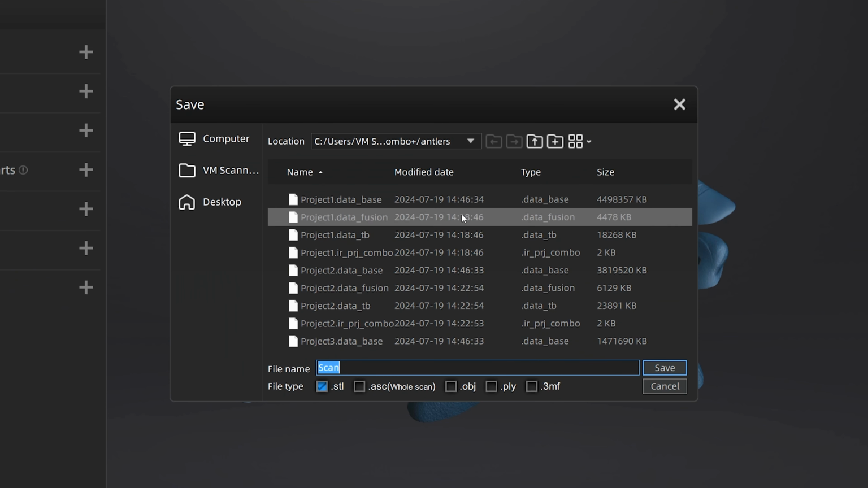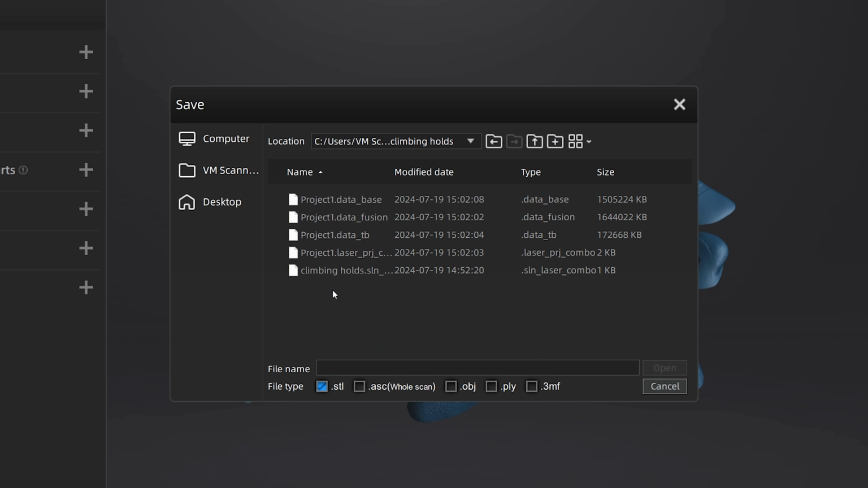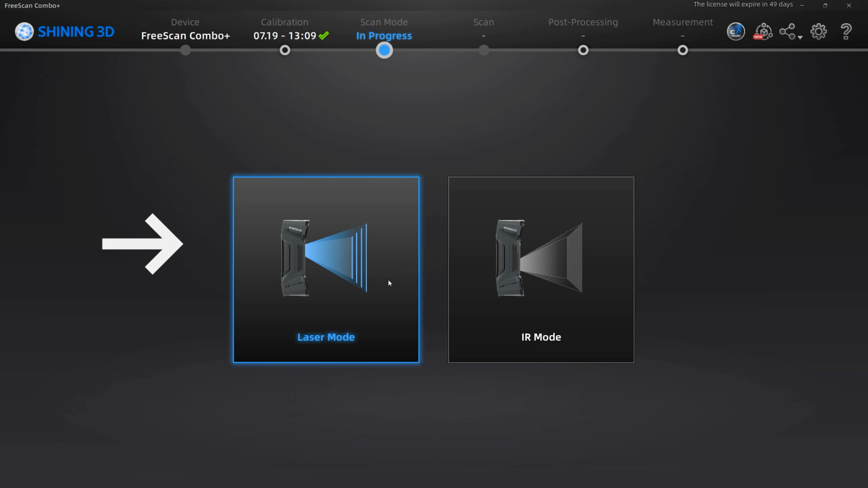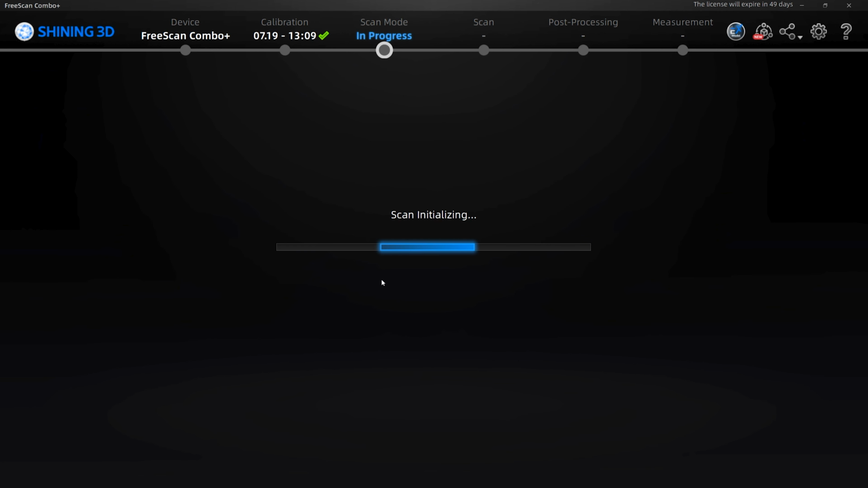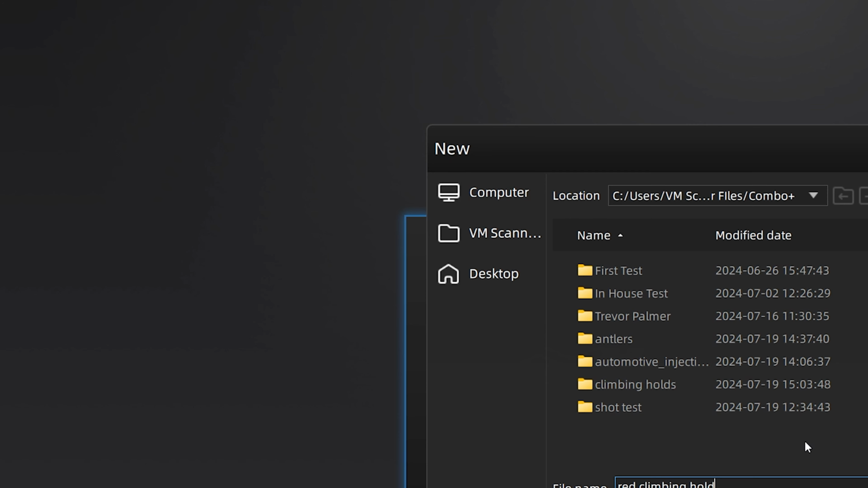I'm gonna save the mesh locally and call it climbing holds. Now again, I gotta go look and make sure I'm in the right folder and then call it climbing holds multiple. We'll go ahead and save that. I'm gonna go back to a blank canvas, start a new project in the laser mode. And I'm gonna call this red climbing hold.